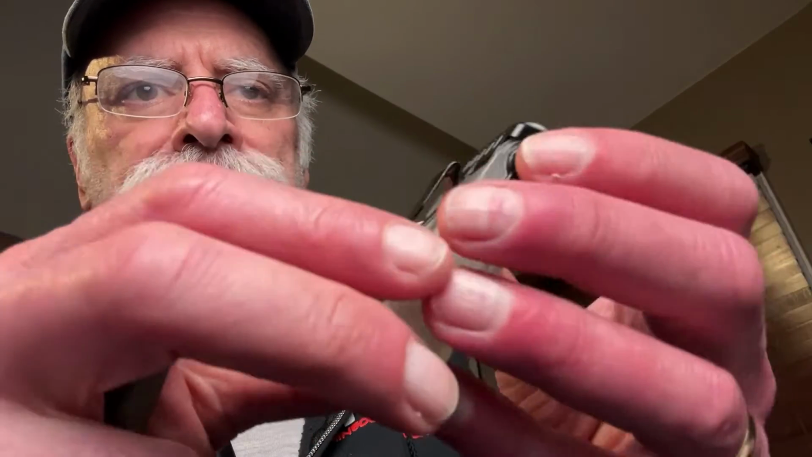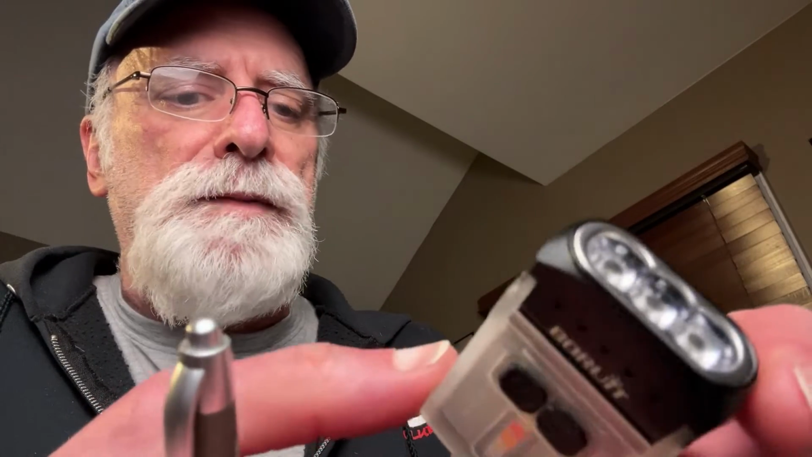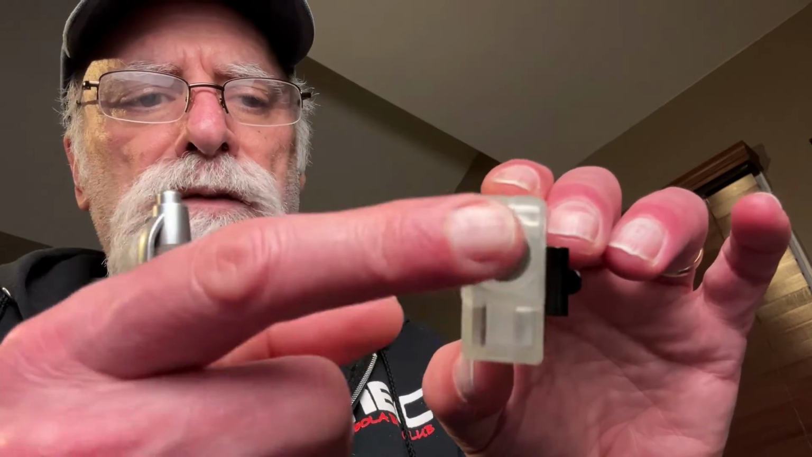It's a square design. Again, it's got the lithium polymer battery inside. There is no replacing that. Once it's gone, the flashlight is gone. I don't think you can pop this thing open without having to cut it open. It's got a magnetic tail on it as well.